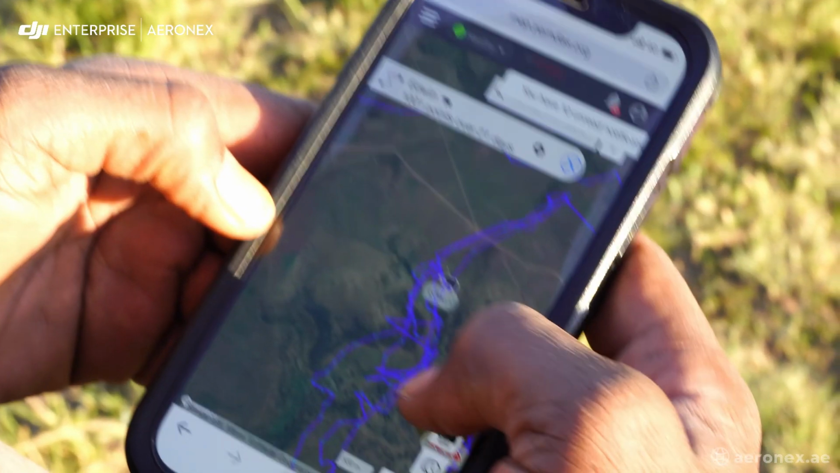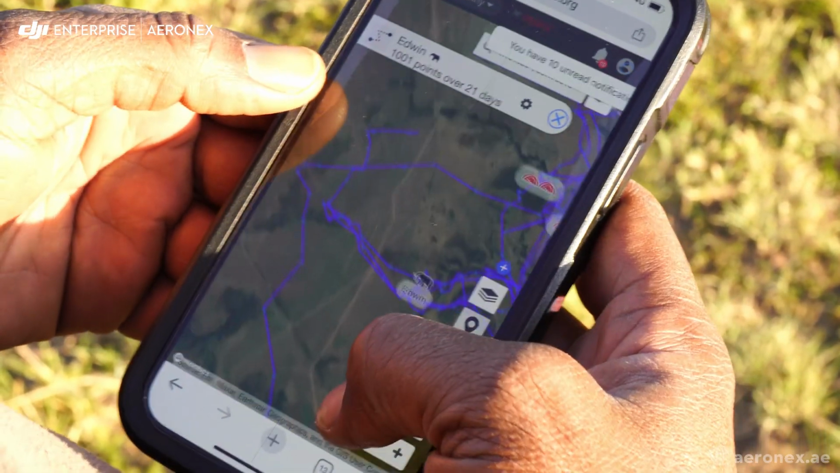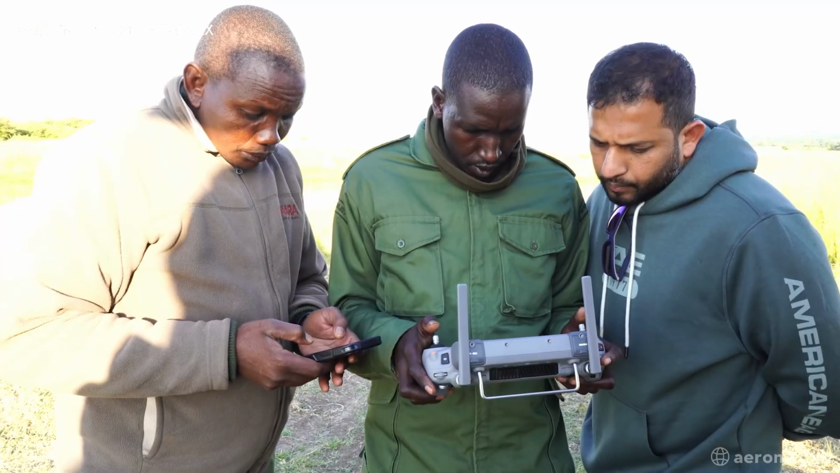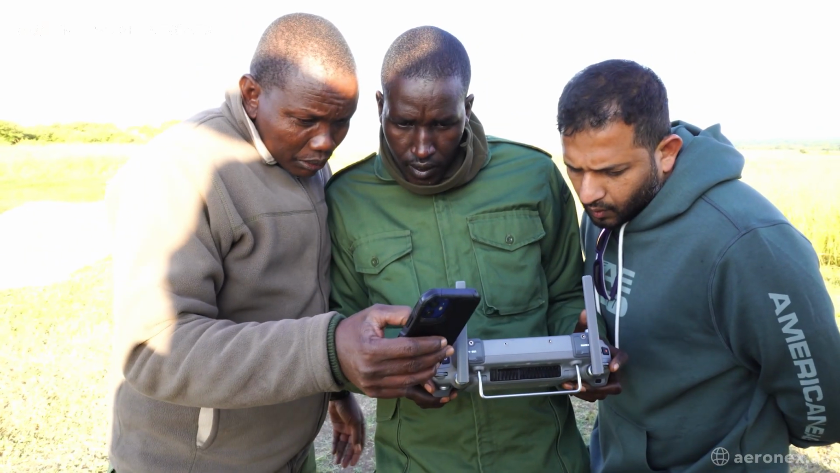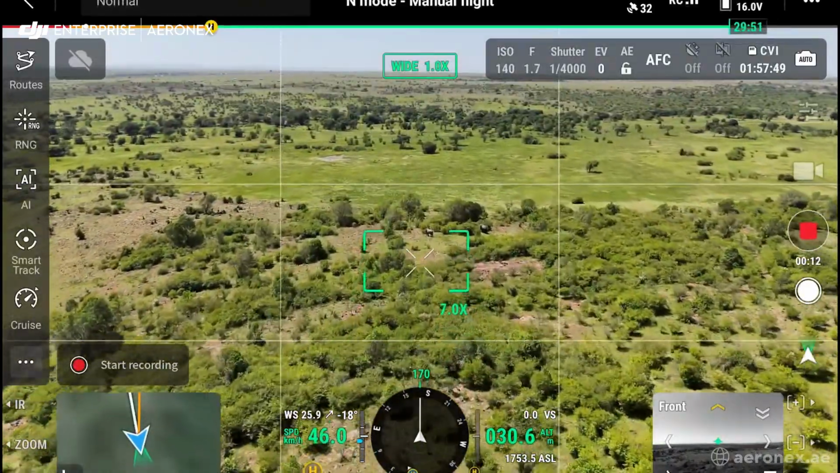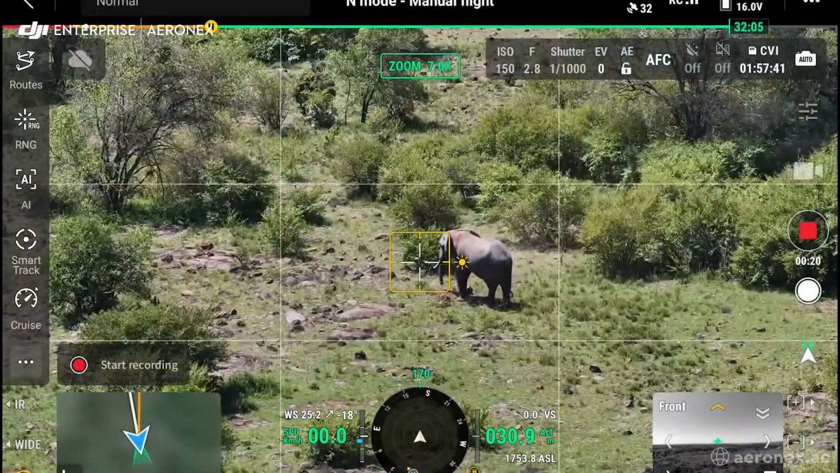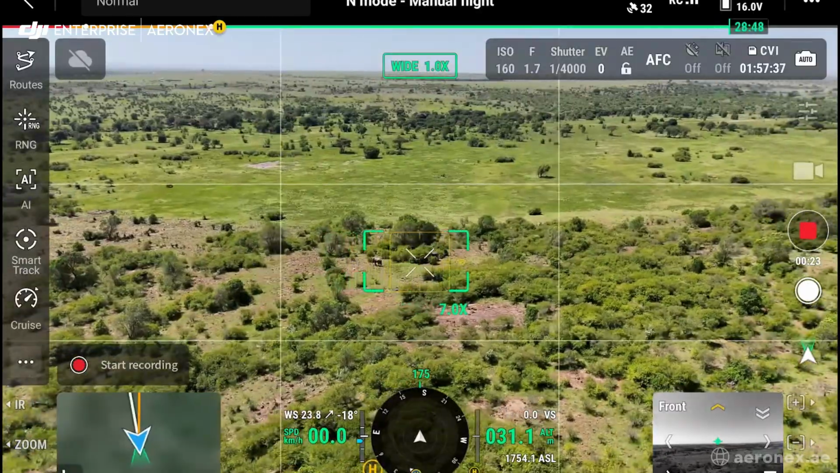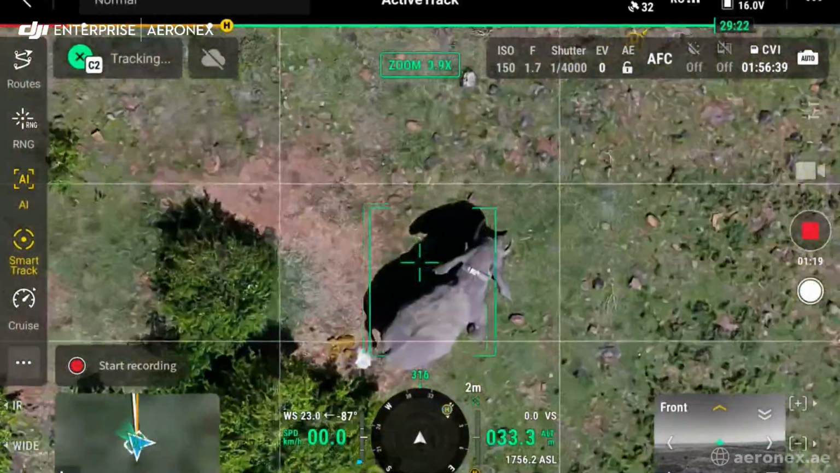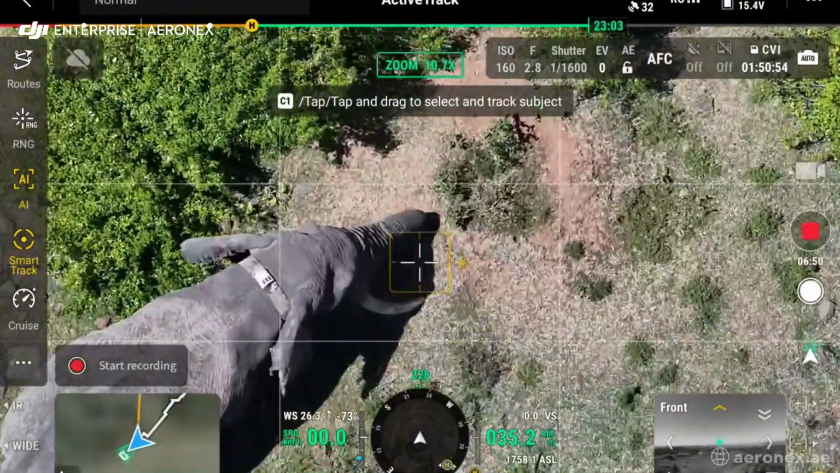One of the rangers begins tracking the elephants using a GPS collar system. Through a specialized app, we can see the elephant's last recorded location, giving us a critical starting point. The DJI Matrice 4T takes flight, giving us an aerial perspective that allows rangers to quickly scan the area and confirm the herd's exact location. With the drone in the air, we now have a clearer, faster, and safer way to track the elephants before they get too close to human settlements.